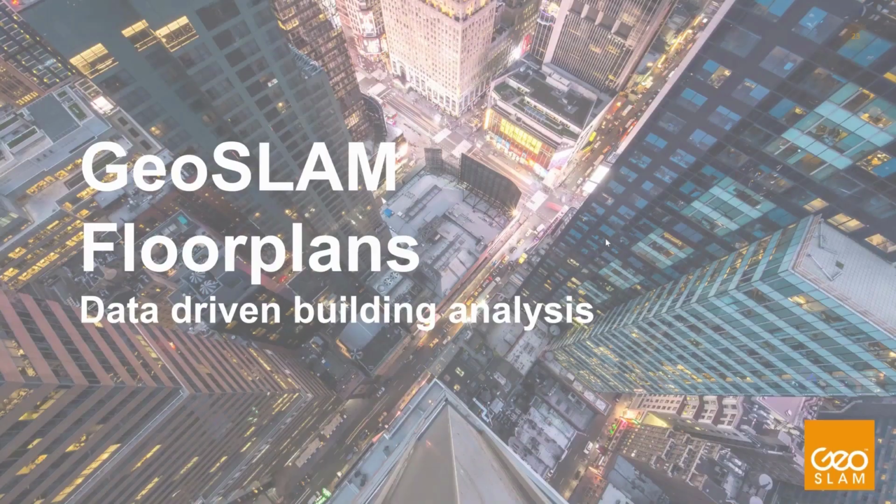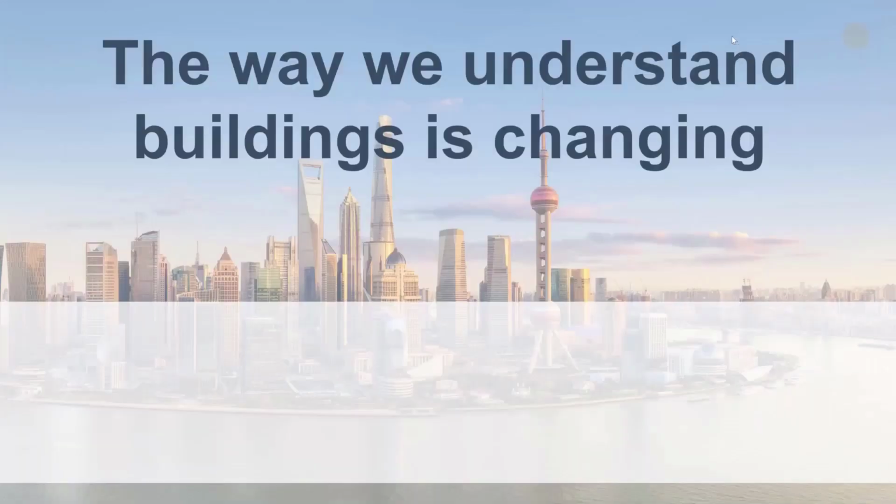Hi everyone. Today I'm going to talk you through GeoSLAM floor plans, our new solution for data-driven analytics. Currently, the world is always changing, and the understanding of the buildings, which we have a lot of in this world, is also changing. Buildings hold enormous value, and the cost of poorly understood or badly measured properties can have serious consequences. Billions of income is lost due to underestimated and undervalued property from inaccurate measurements.